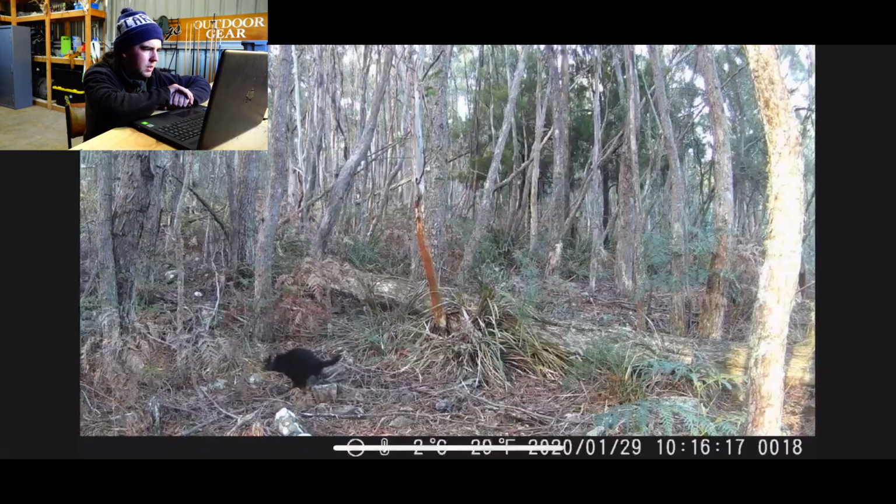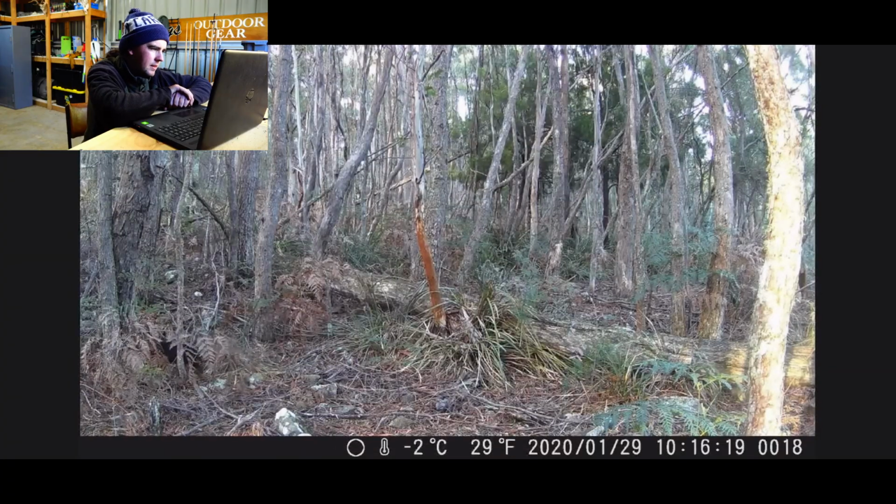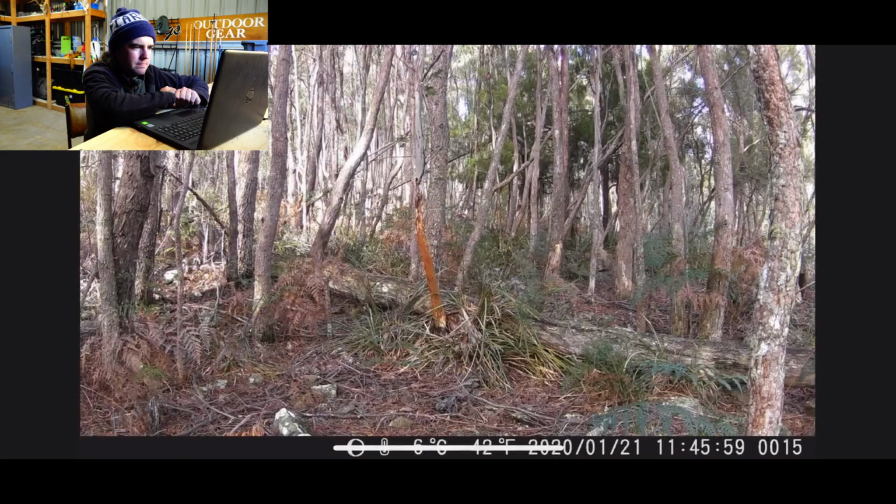There we go. A devil cat. Tassie devil in the daytime. 10:15. That's pretty cool. Wandering up through there. That's not something you see every day, that's pretty cool. Tassie devil. And lucky last, Skippy kangaroo.